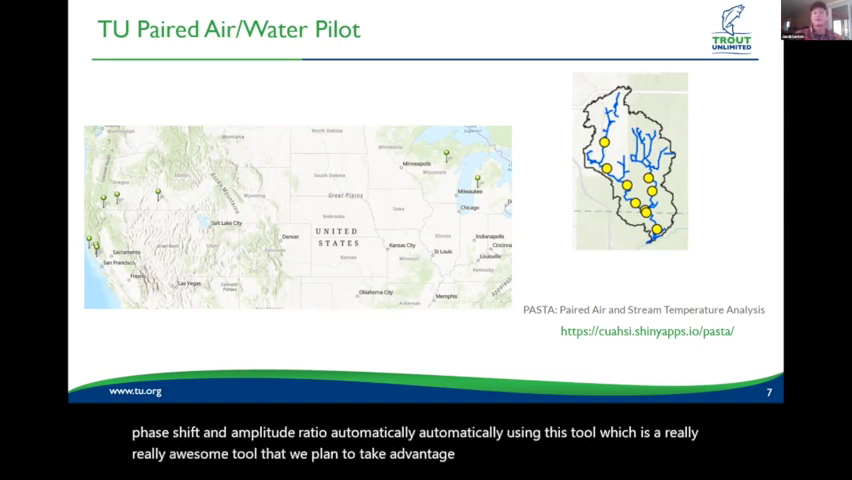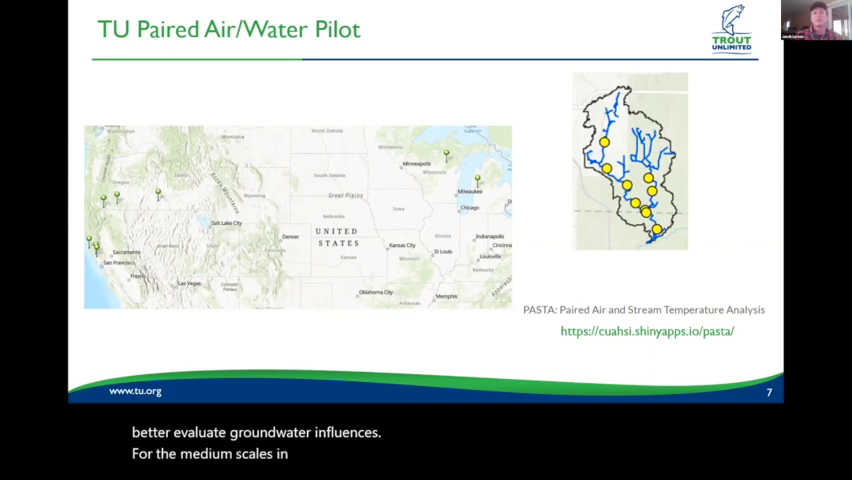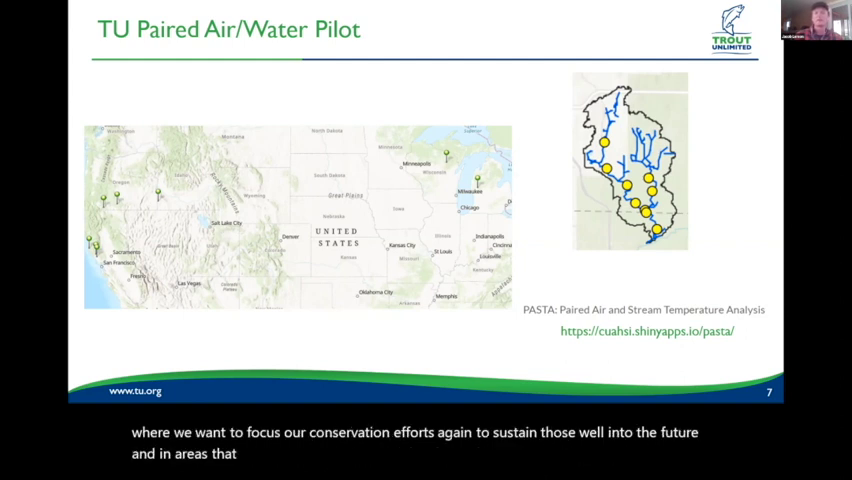And so we see this as a great way to better evaluate groundwater influence at medium to fine scales in the watersheds we're working in, so that we can better prioritize segments of streams or segments of the watershed where we want to focus our conservation efforts, again, to sustain those well into the future in areas that are likely to be more resilient to climate change from a thermal standpoint.